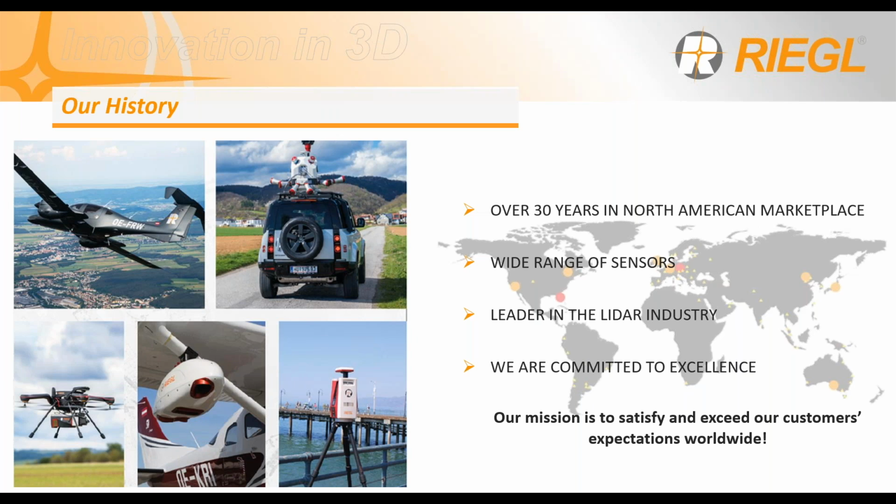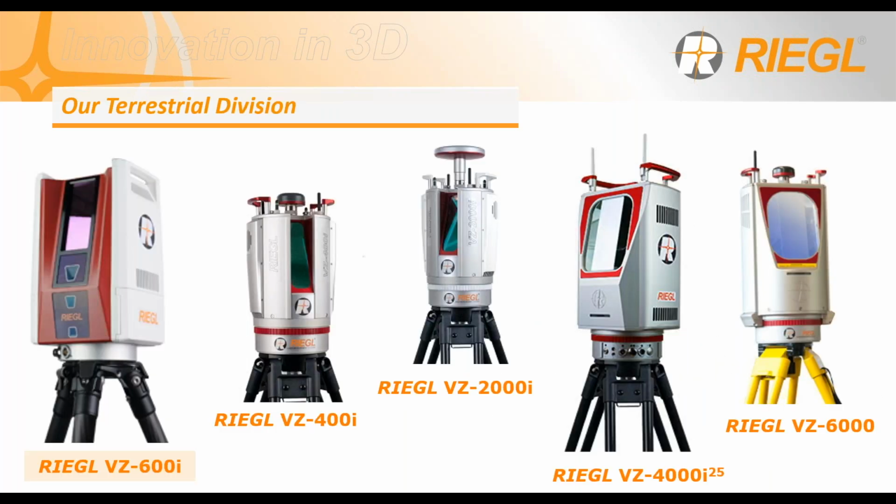Our industry and clients have known us for bringing the highest performance, quality, reliability, and longevity of products. This is our terrestrial division, the one we're going to be focused on today. We offer 5 systems over here. The most versatile one is the RIEGL VZ-600i. We also have the RIEGL VZ-400i. It's very rugged and robust with an aluminum case for the harshest conditions.